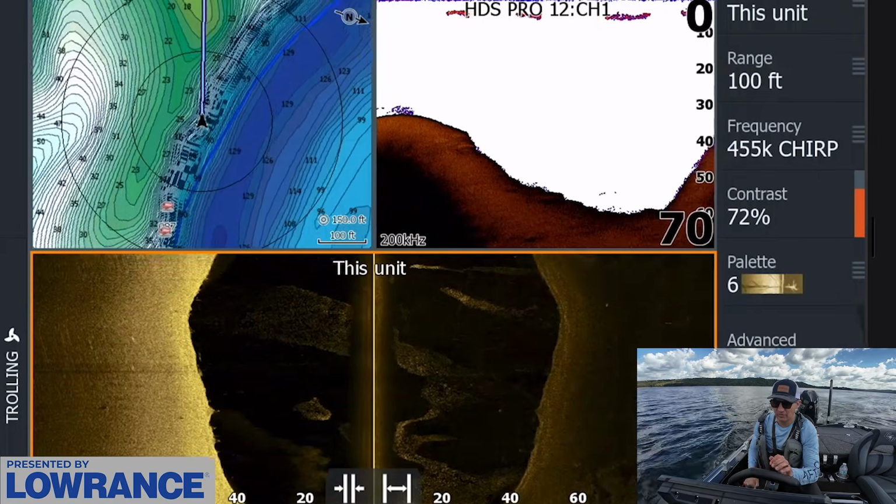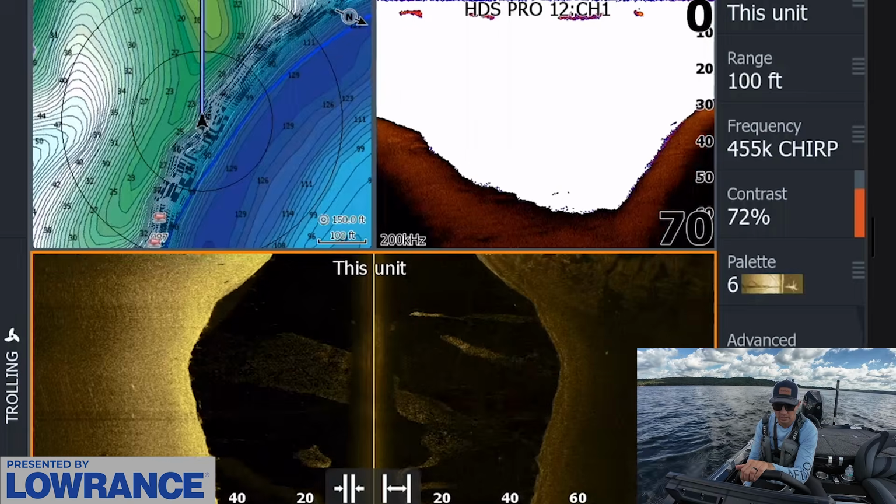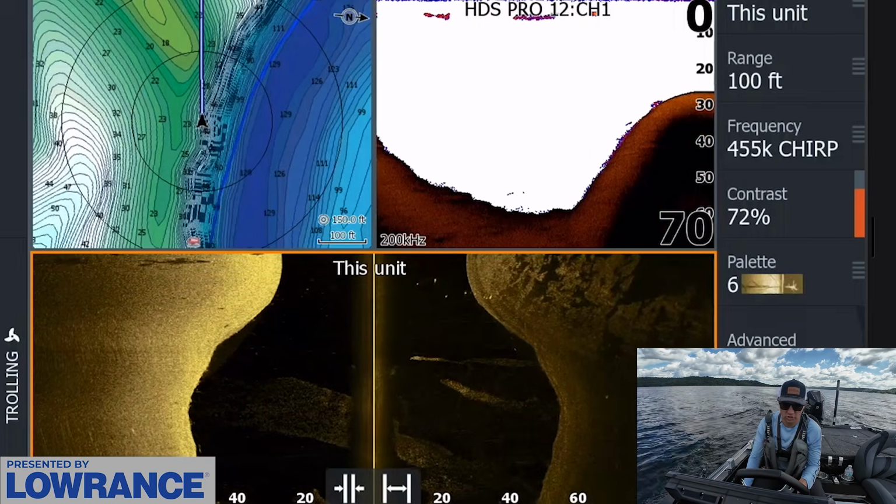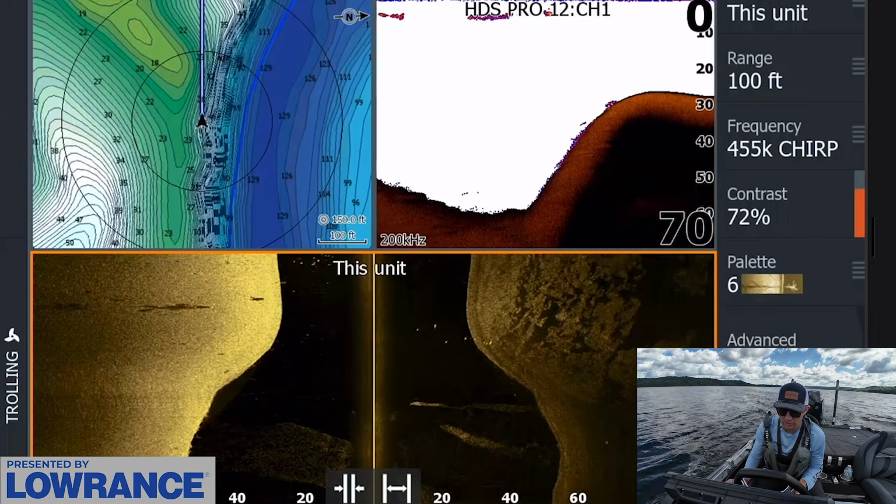And I might actually just need to get off this main lake later today and go back in the back of a creek to try to find some quality fish, because a lot of times the striper will just push those largemouth out of these areas, and we've already seen striper out here.